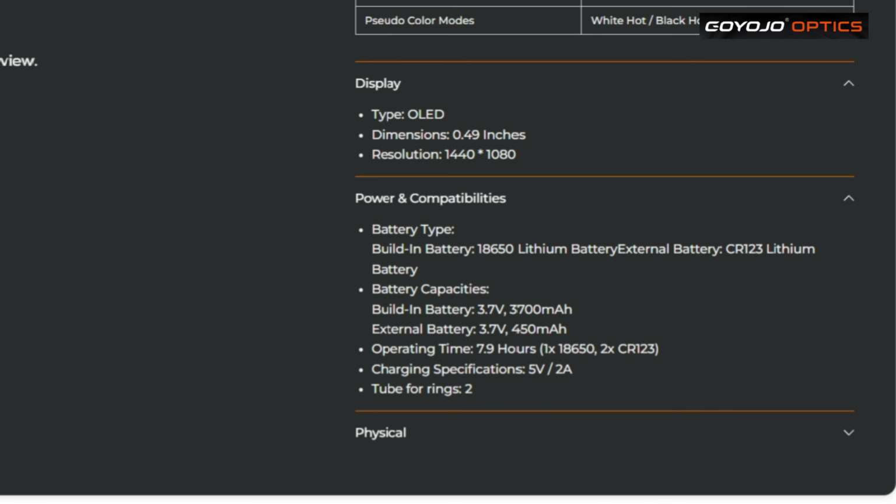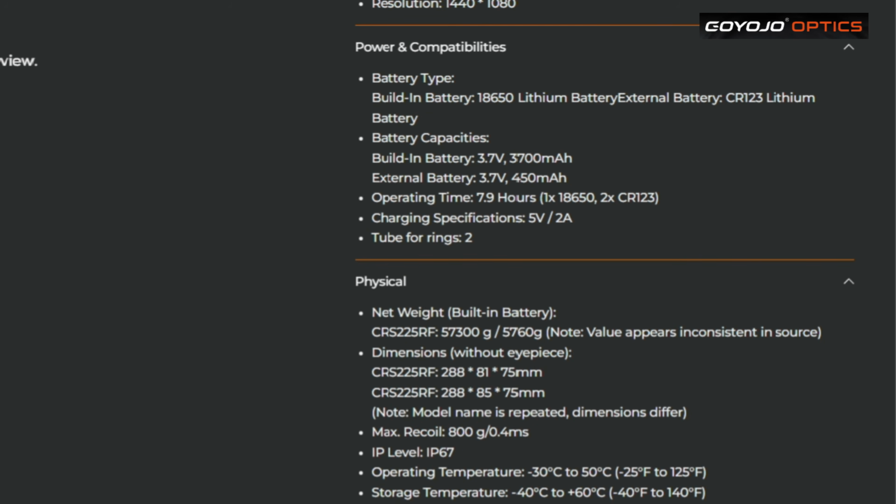Charging specifications: 5 volt 2 amps. Two scope rings, which come with it. Physical: net weight, built-in battery, dimensions of that eyepiece. Well, it doesn't weigh 5 kilograms, I know that much. That's crazy. I don't know what that means. I think that's wrong there. It definitely doesn't weigh that much. It's lighter than the One Leaf NV400 anyway.